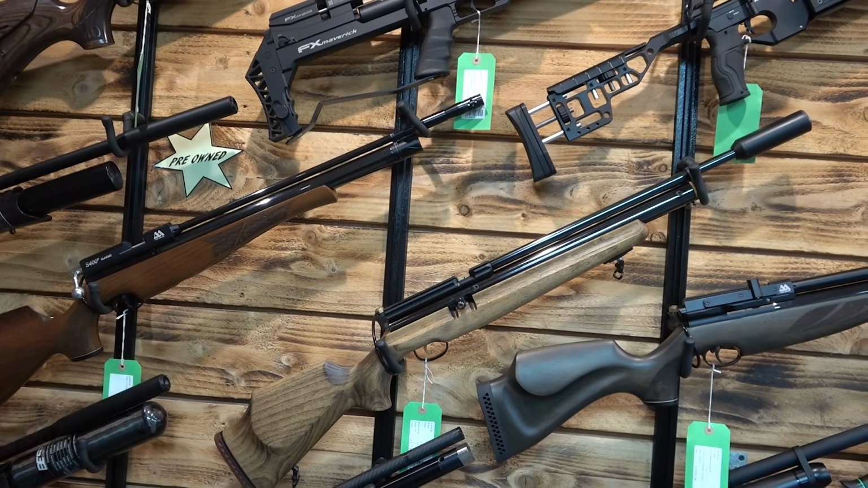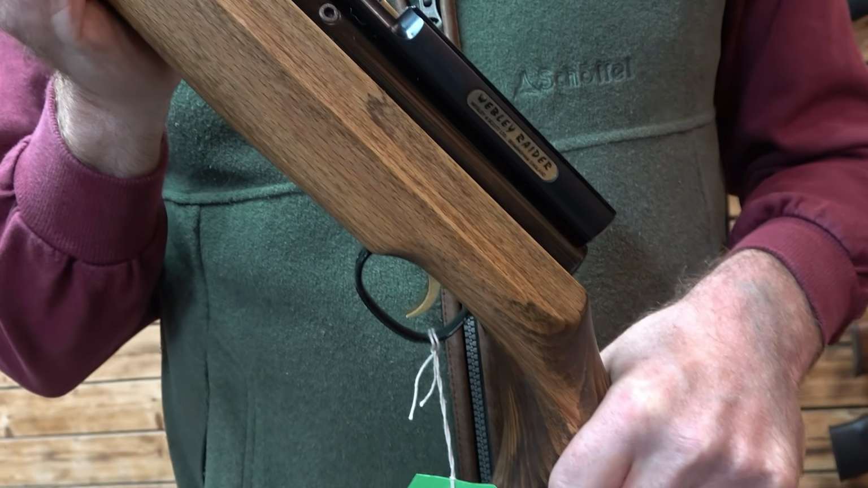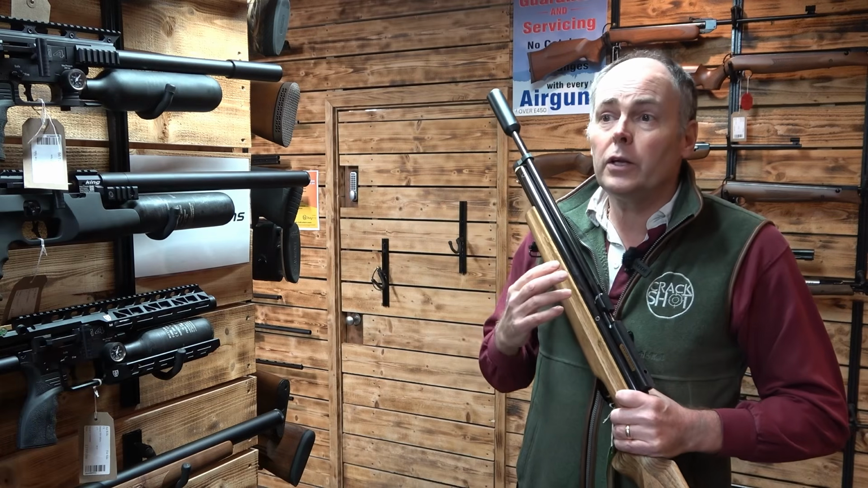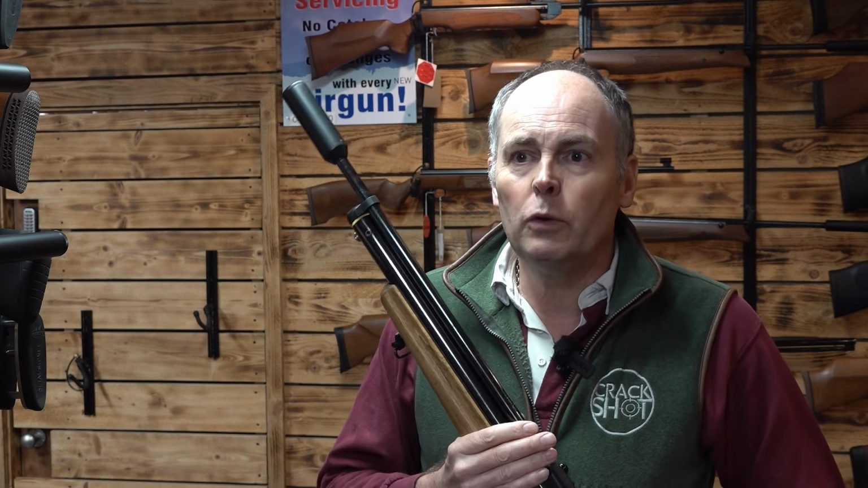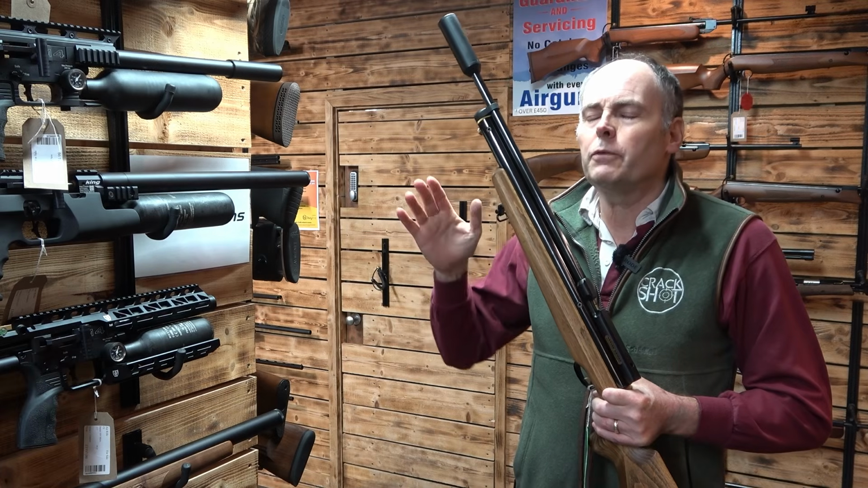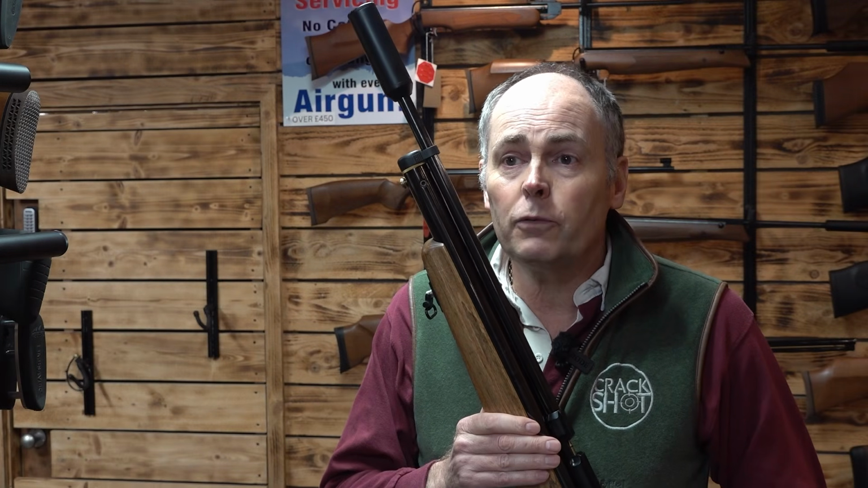Next, in these straitened times, how do you buy your dream airgun? Here's how. How does airgun finance work? Eric Irish from Devon and online airgun shop Crackshot is holding the kind of gun he takes as a trade-in for a new model. This one here is an old style Webley Raider. It's still a serviceable, usable gun, but things are moving on. When they bought it, I should imagine it was probably less than 300 quid. Say for instance we gave you £200 for this one, then you could buy a new one and you could have a finance deal on it.